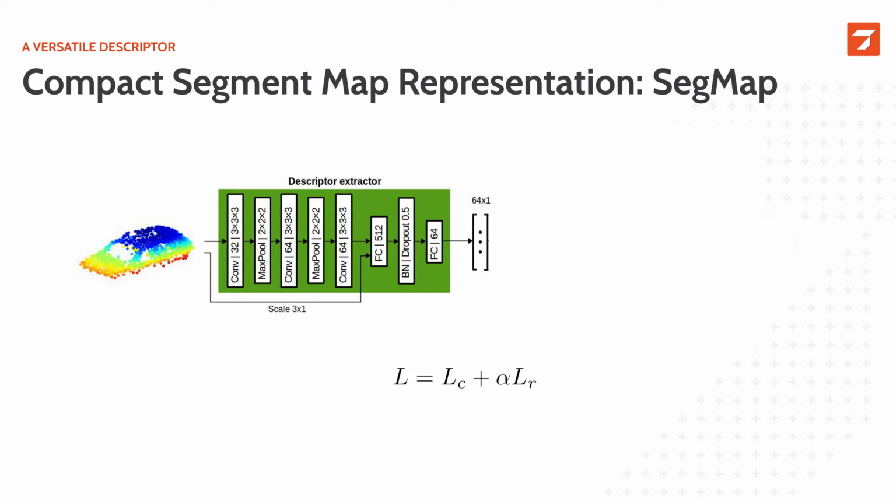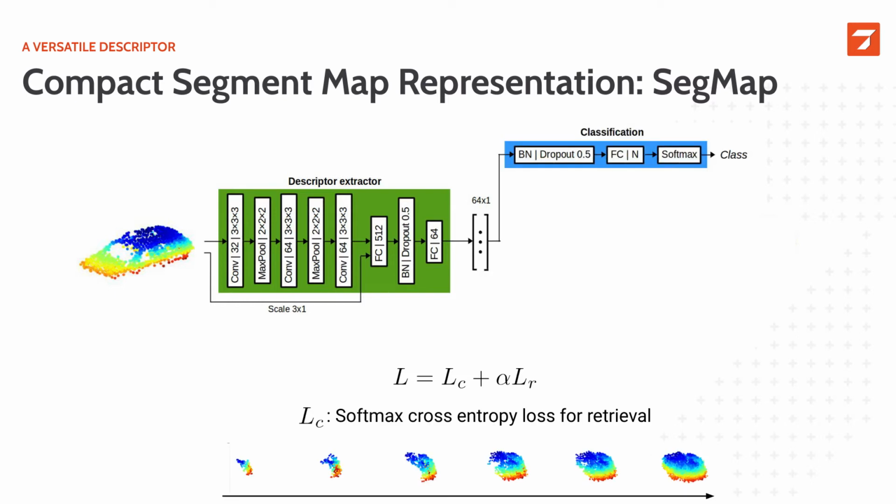We have a descriptor of size 64, and we have designed a combined loss function that allows us to address the 2 different objectives. On one hand, for better localization performance, we train the descriptor for a classification task, and each class contains different observations of matching segments.